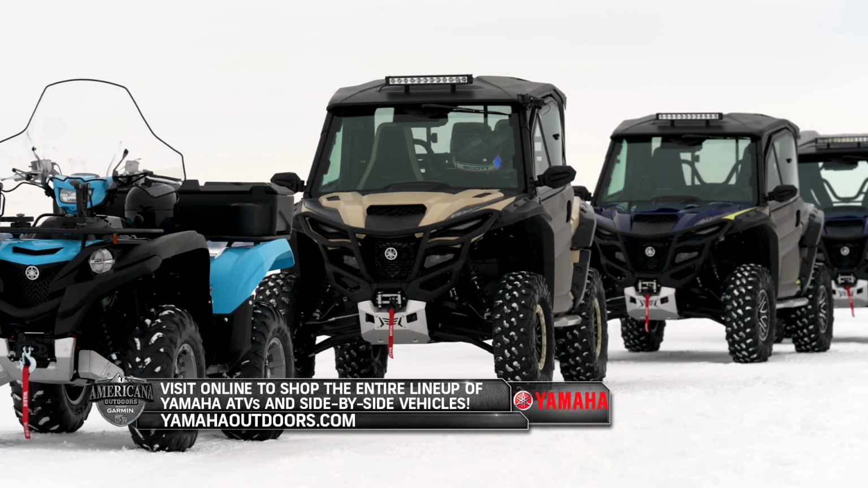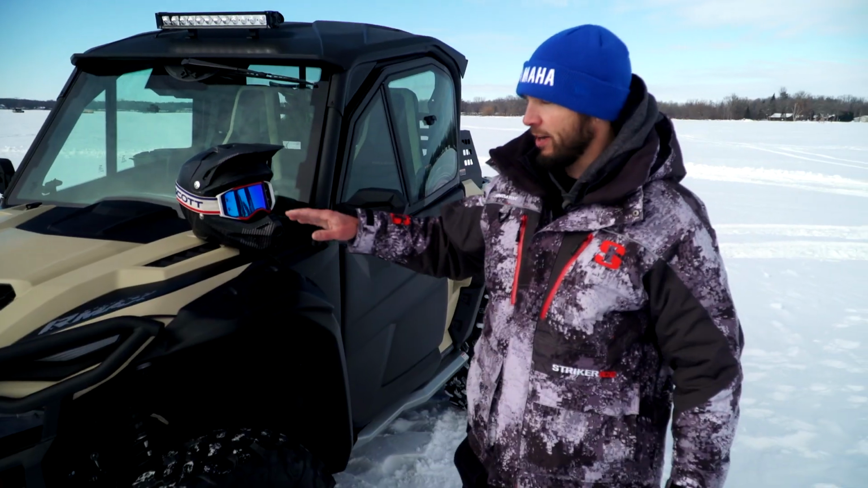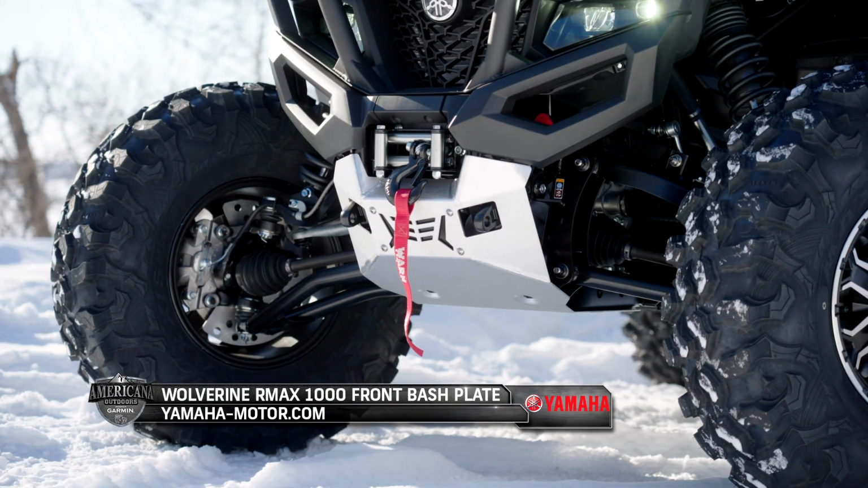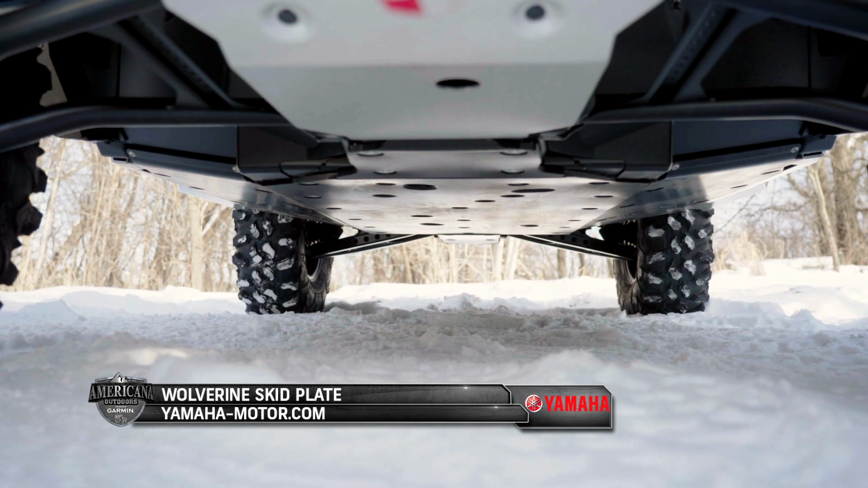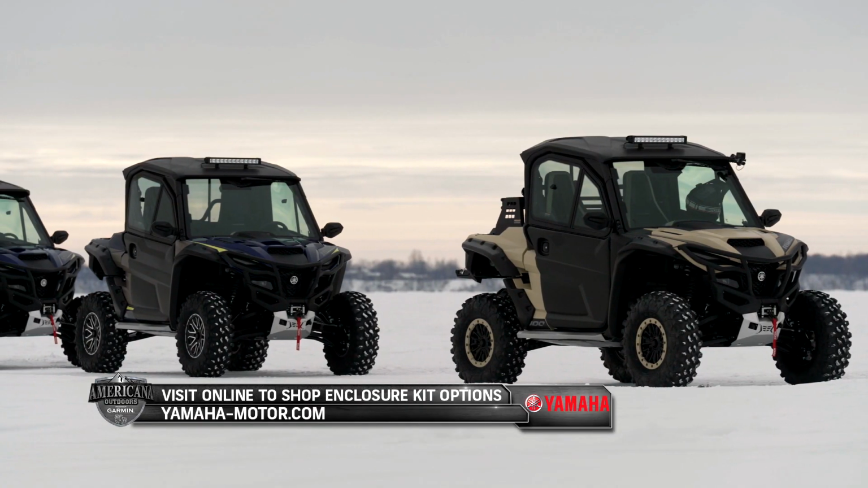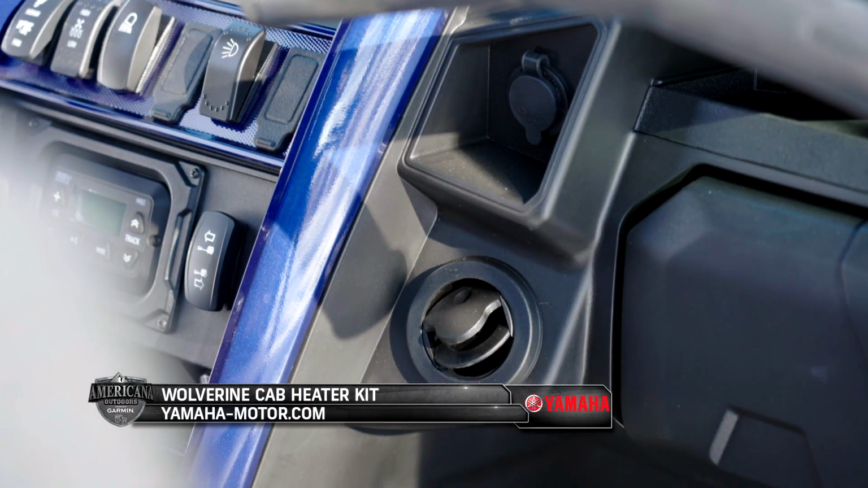RMAX 1000 lineup in both the 2-seat and the 4-seat. Have a bunch of accessories on them. We've got over fenders on it, front brush guard. We got the front bash plate. Even underneath have full UHMWPE skid plates. But one of the best things of all that you can see is we have our new cabin closure that's on all of our RMAX 1000s that we have here, plus the heater kit that's on the inside as well.